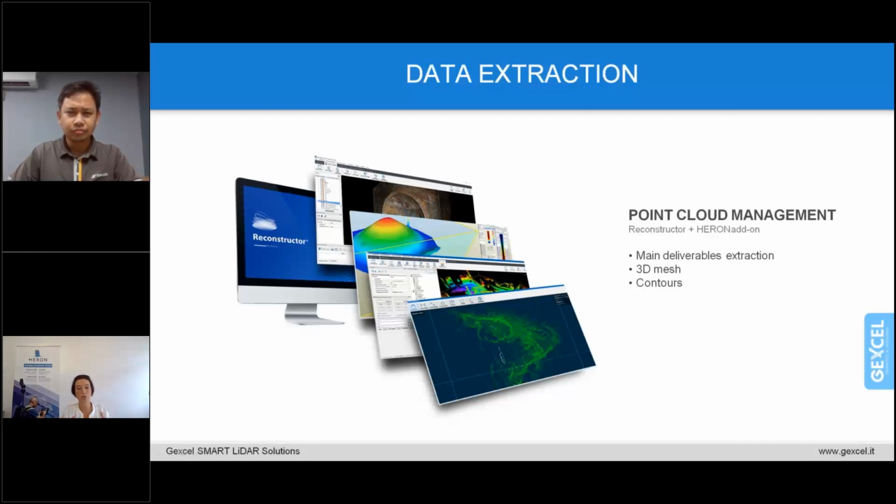How was it possible to put together all the data that have been acquired, the GLS and the HERON? How was it possible to create a complete 3D project and then extract some information that Aizat will describe? That has been possible thanks to Reconstructor, which is a software by which the user can move from start to finish and create all the different deliverables which are needed.